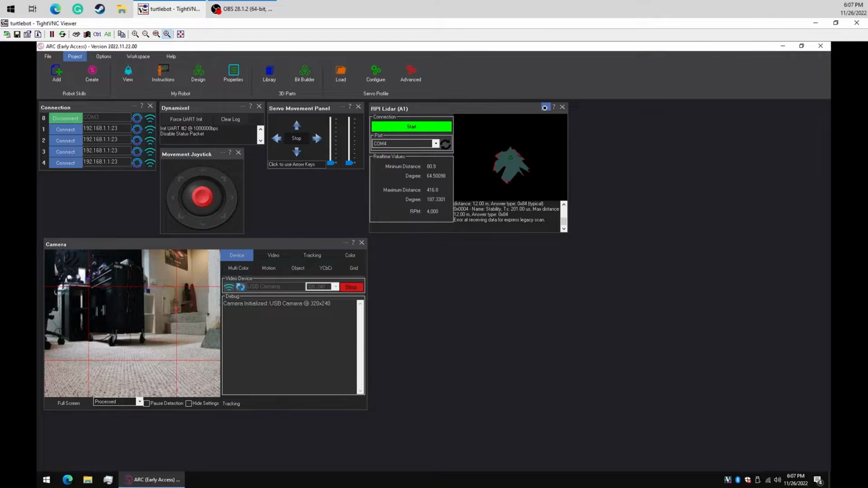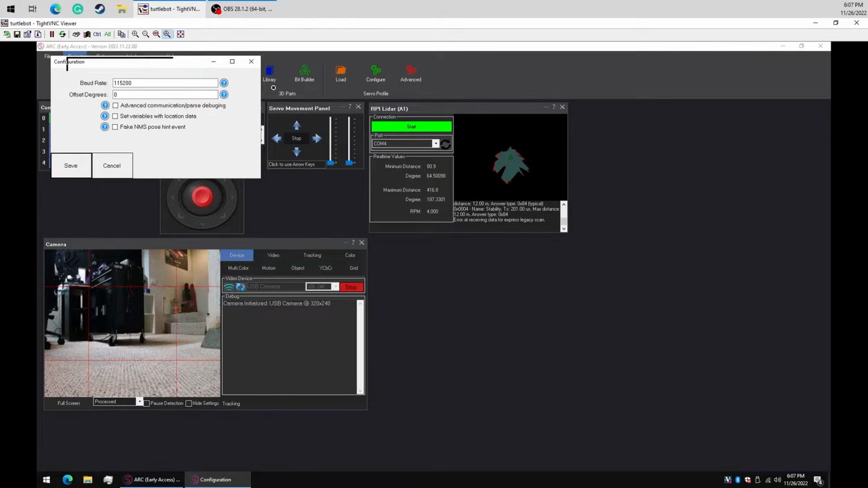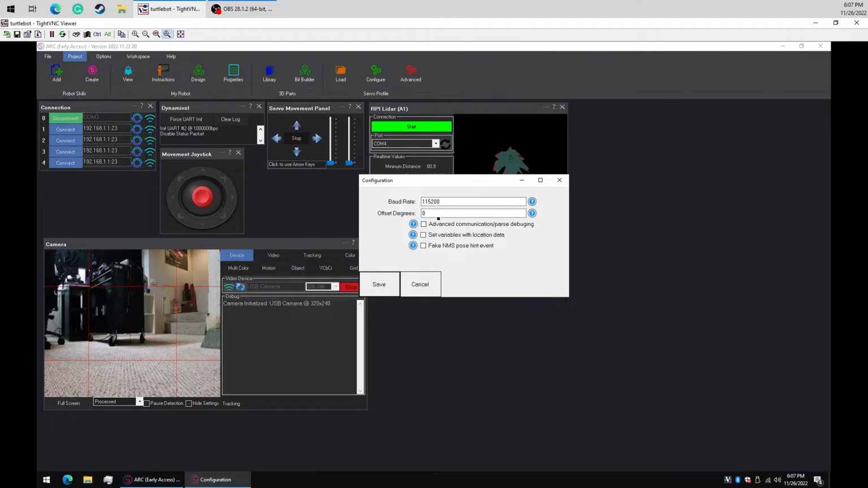So let's go into the configuration setting here and let's take a look at what we have. So we can say the baud rate, how many degrees it's on and off. Well, I can tell you this is that it's entirely reversed. It's 180 degrees off because I mounted it onto the robot backwards. Okay? And of course you can figure that out pretty quickly when you start looking at the map that the robot is making. And then we have something here, set variables with location data. We're not going to be using the variables. We're not going to be doing any scripting, so I'm going to keep that. They don't need to be checked.